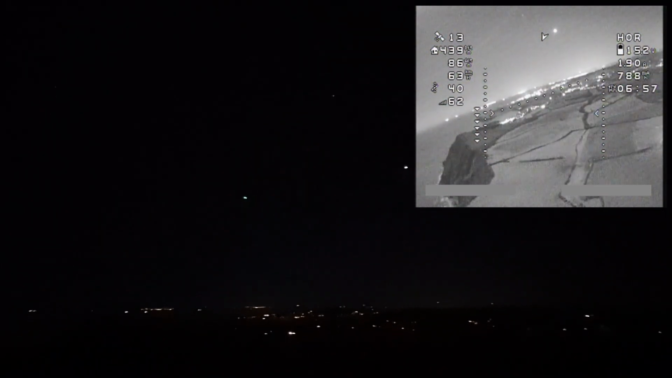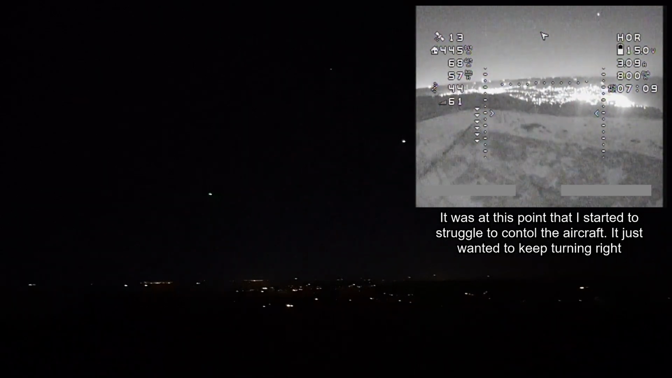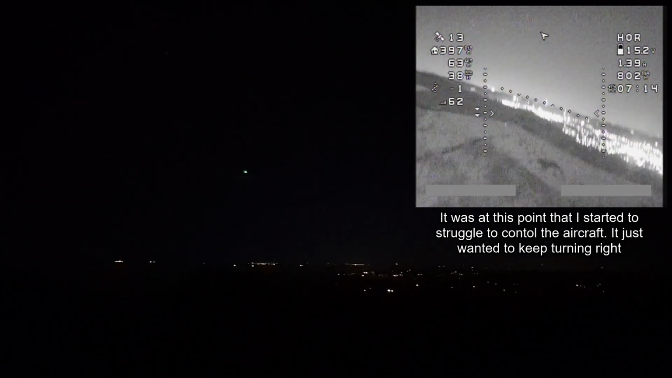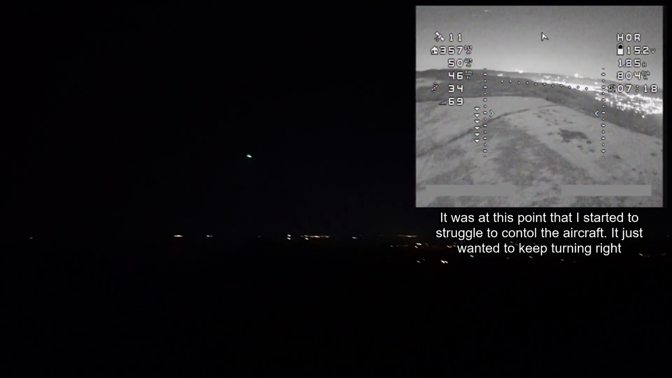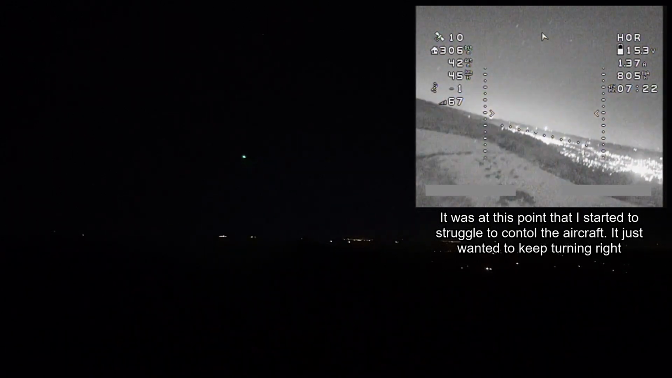Now, one thing I do want to mention is I did encounter a bit of an unusual issue on this flight. This has nothing to do with the aircraft itself, but more to do with the time of day or the time of year that I was flying. I found that after about 7 minutes of flying, suddenly the aircraft became very sluggish and very resistant to turning to the left. I don't know this for certain, but I'm pretty sure that the issue is that the servos on the aircraft were starting to freeze.